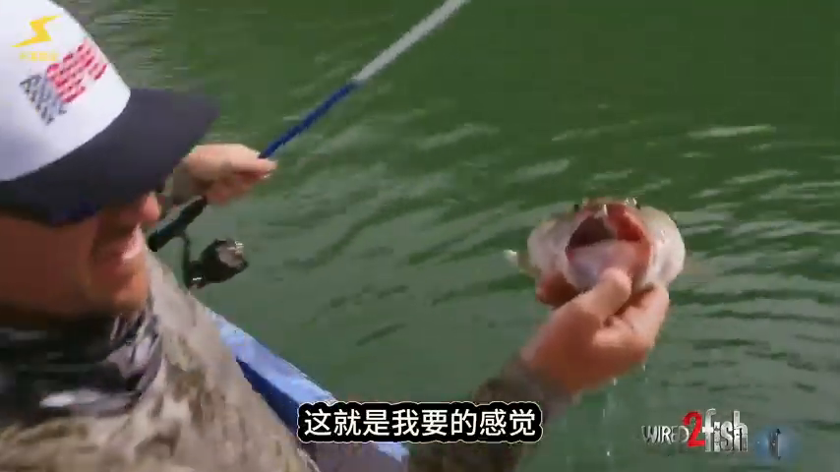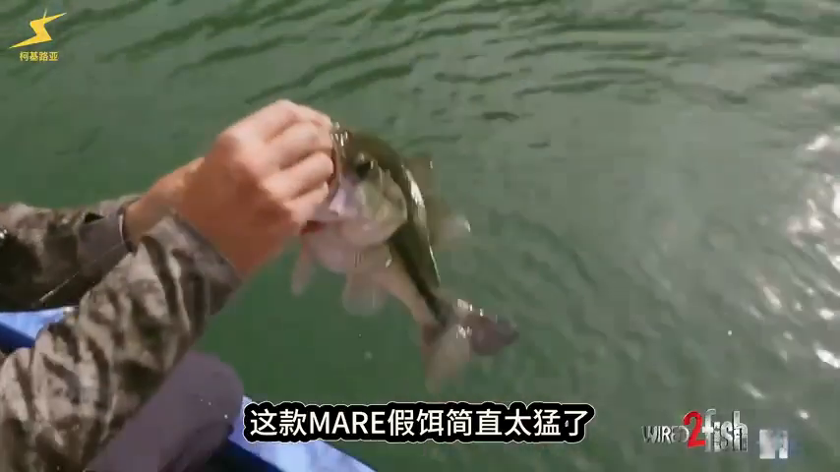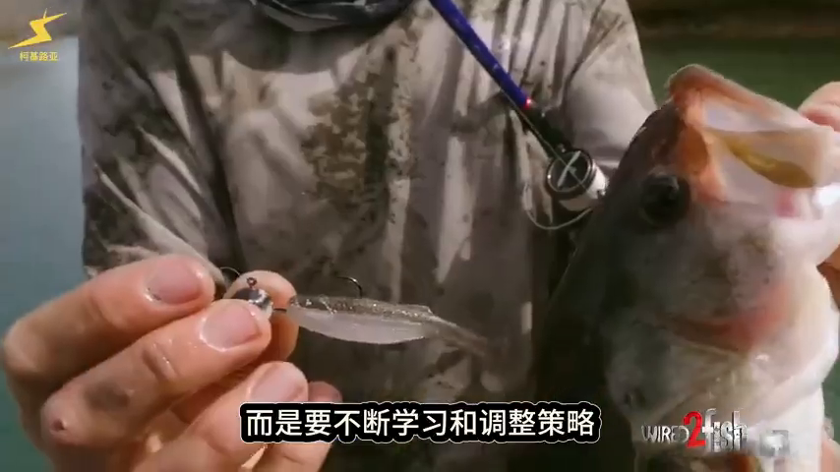Big one, boys. Come here. There you go. That's what I'm talking about. The Mare is one bad little dude. In this scenario, you just don't want to be a one-trick pony. You want to constantly be learning. There are certain days they're going to bite one bait. It might be the Jigging Rap Mag.